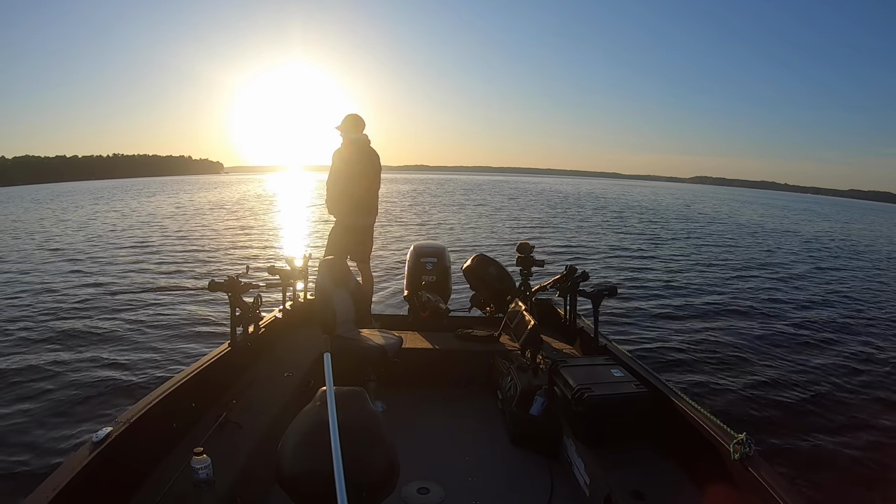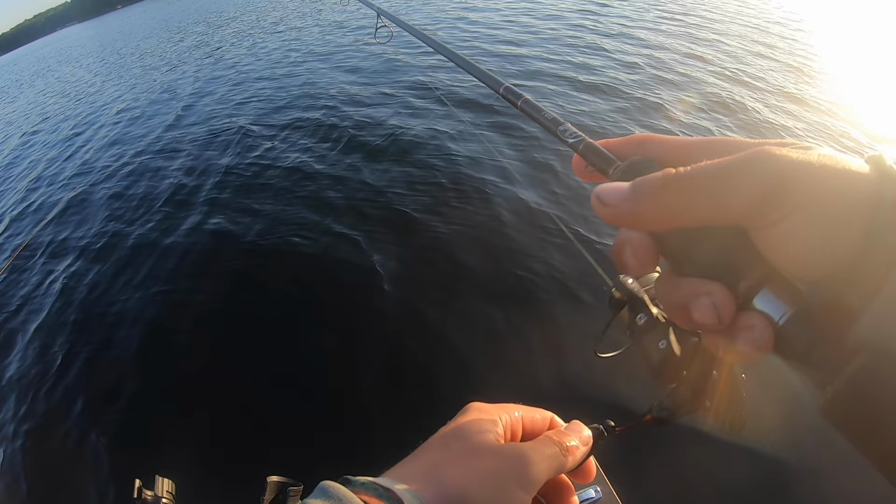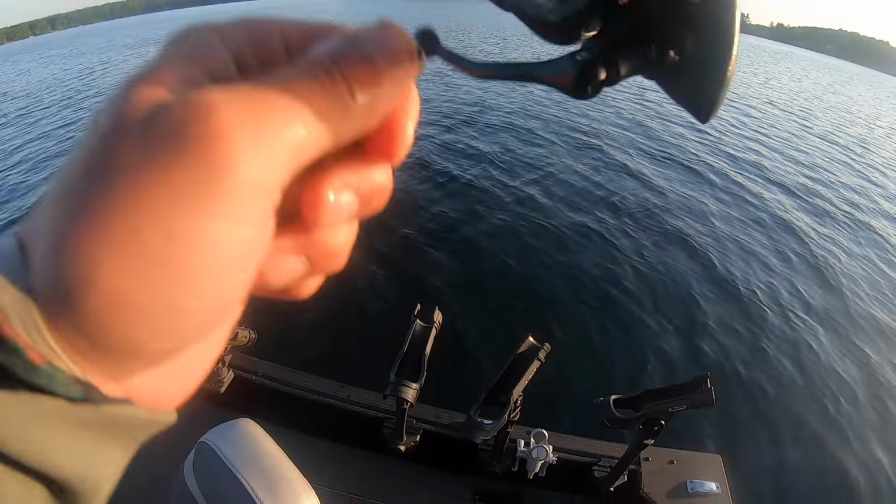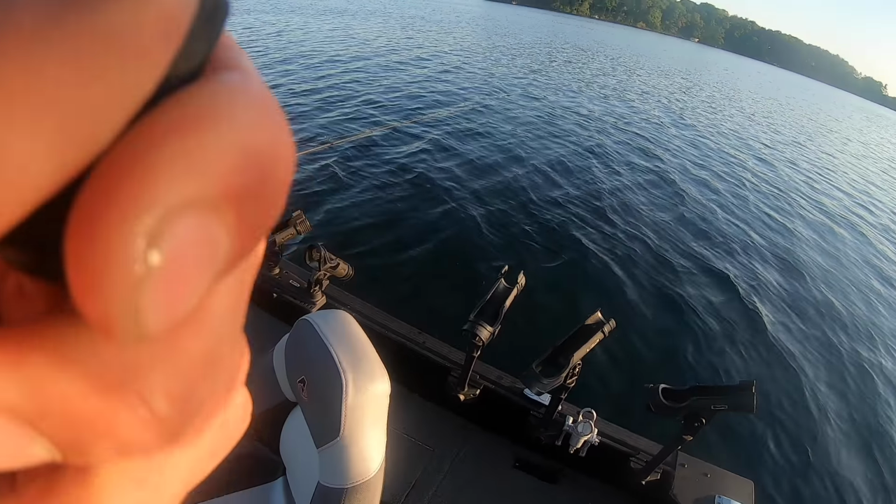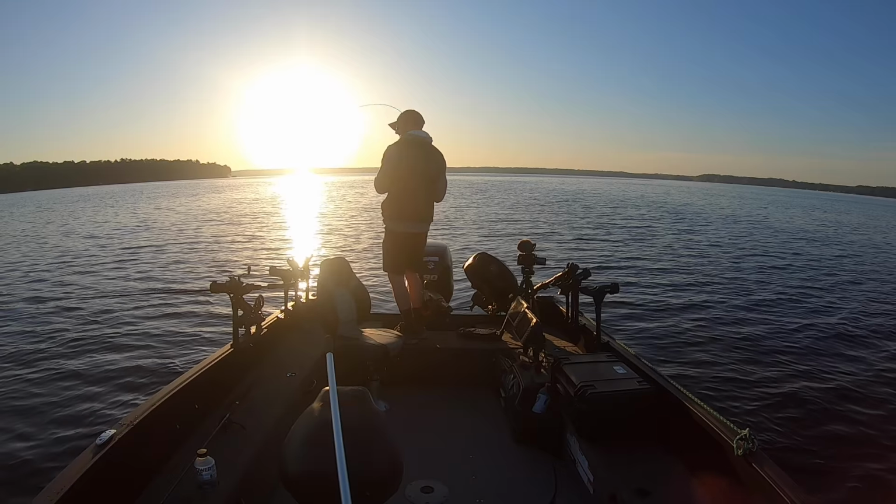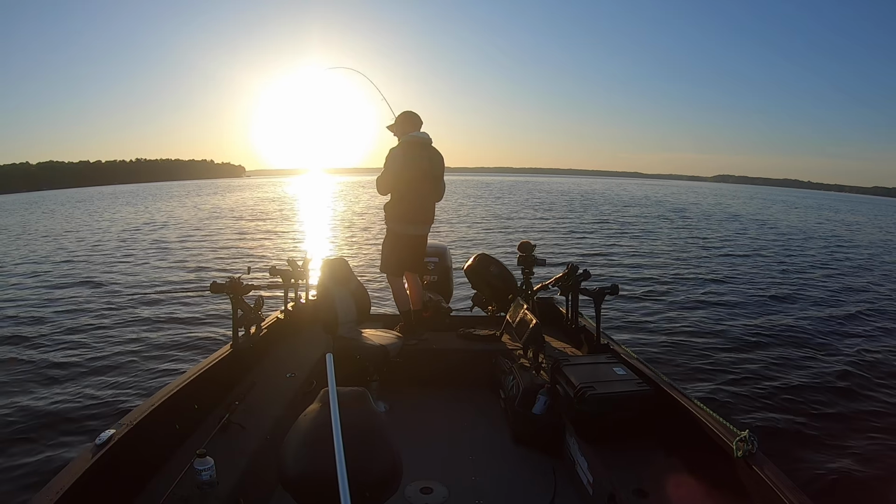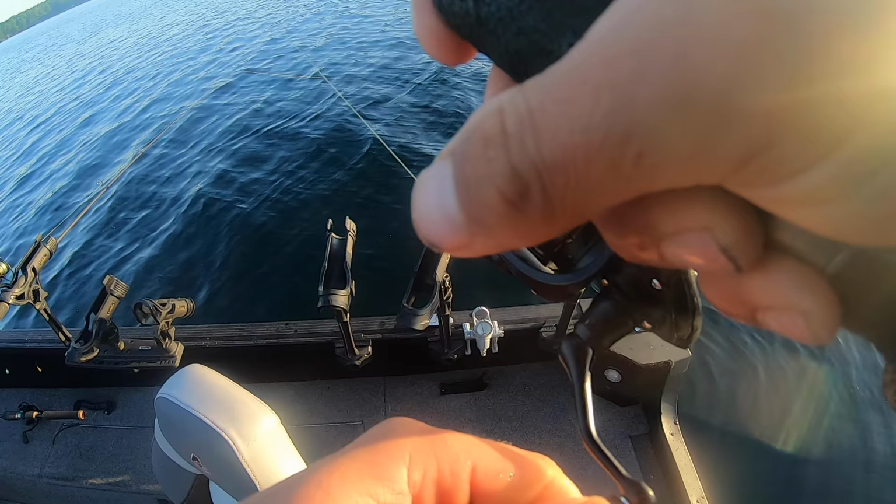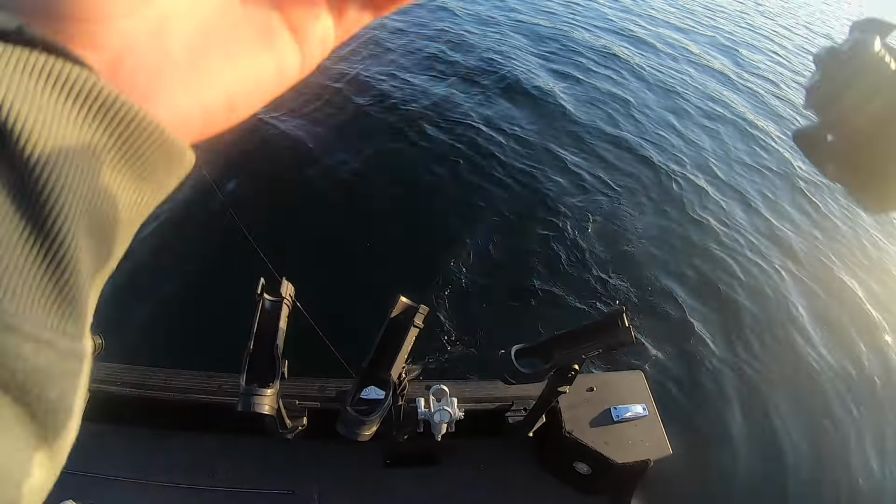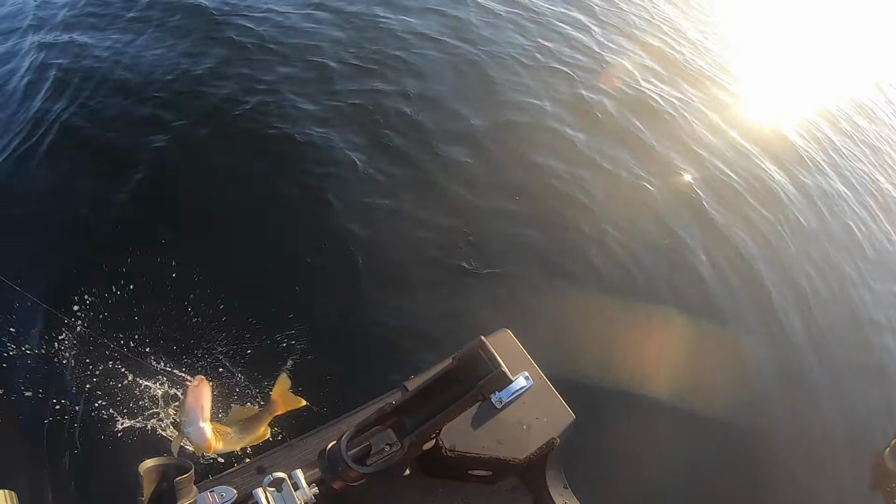Gonna be one of these kind of deals. Another one on it. It feels like another good one. Not as big as the last one, but hey, when it's this quick, we'll take it. Side imaging. Oh, he just kind of gave up there. Side imaging is the deal.